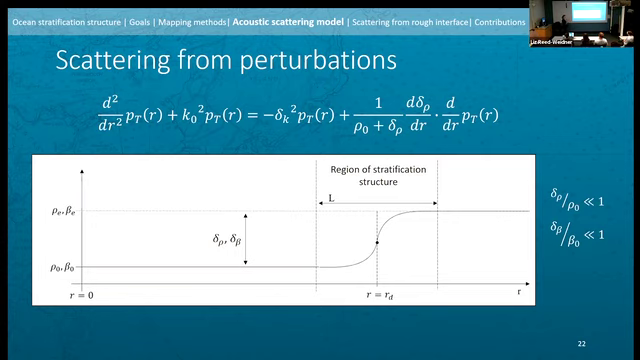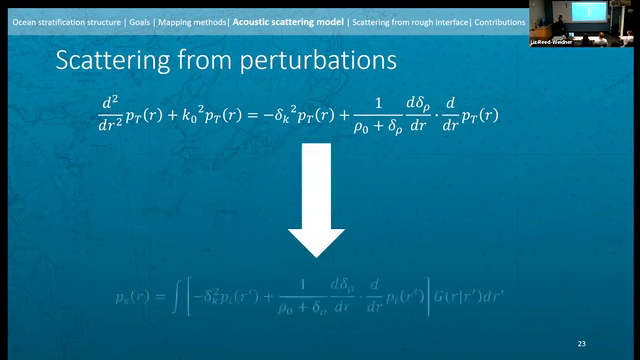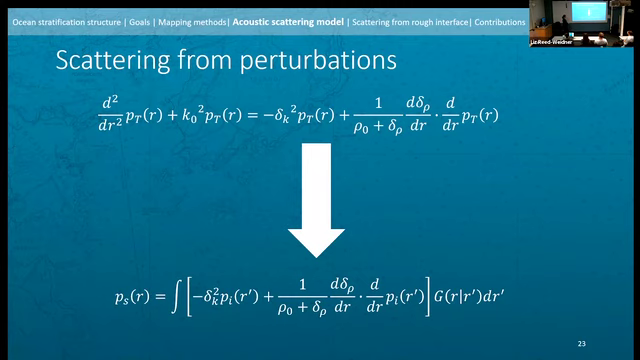So having defined the acoustic wave equation, now we want to define an equation for our scattered pressure or total pressure that satisfies this model. And we did so with a Green's function solution. So here, just showing you the scattered pressure, which is an integral over dr prime. Dr prime being the region where these perturbation terms are non-zero, so where we have structure, basically.